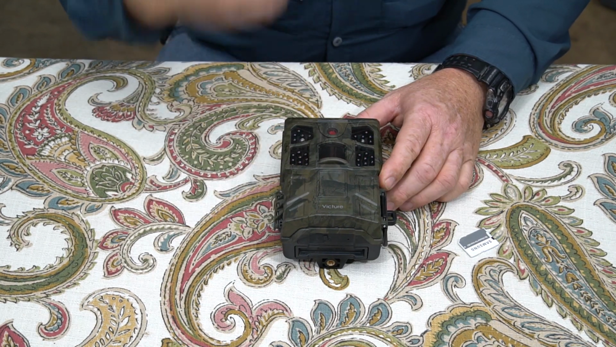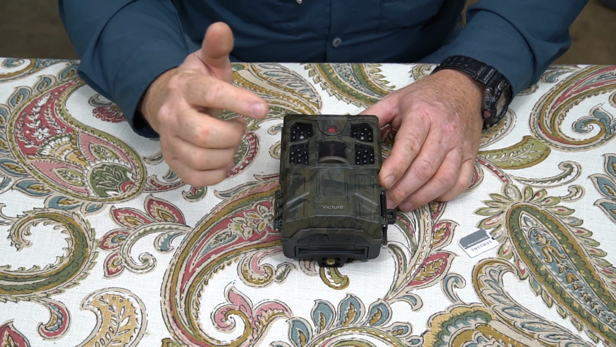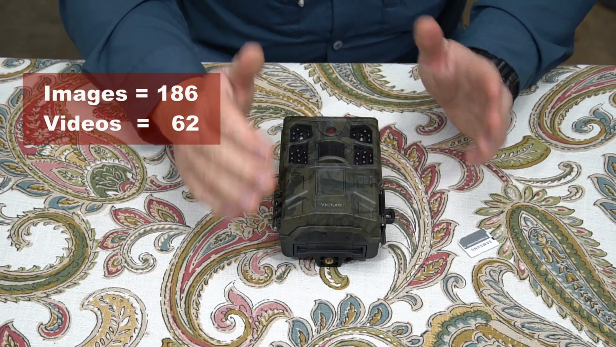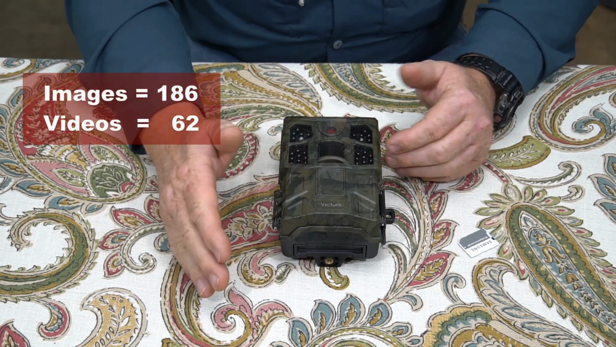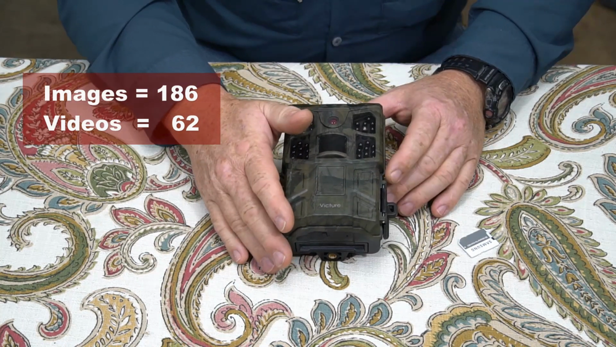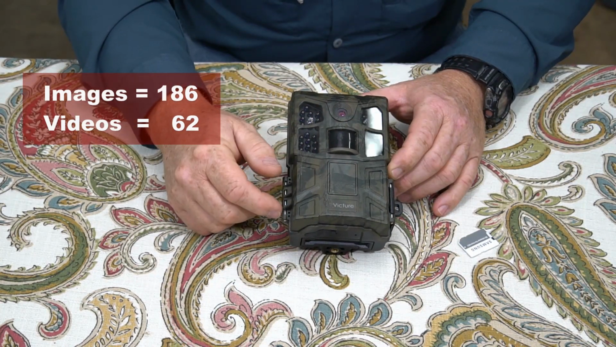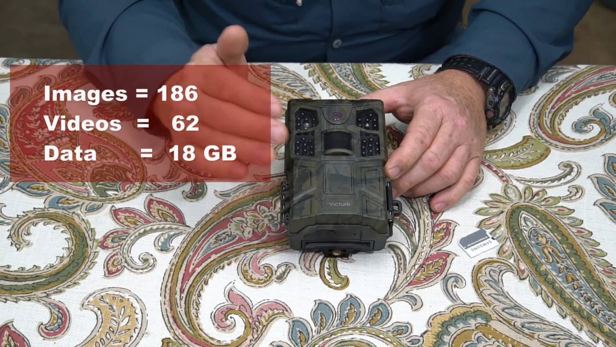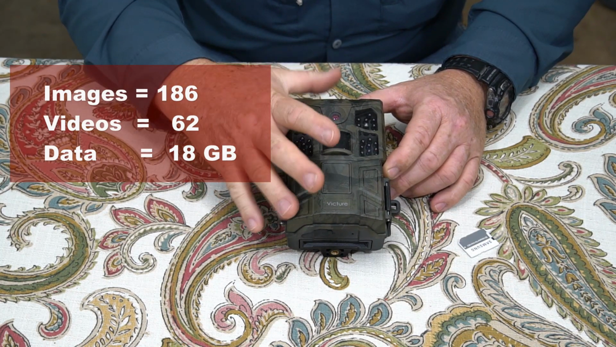Okay, so 12 days in the field, I got 186 pictures and 62 videos. That's exactly 1 video for every 3 pictures. That's perfect. There were no glitches there. Total data size for those was 18 gigabytes. Really big data size for that amount of pictures and videos.